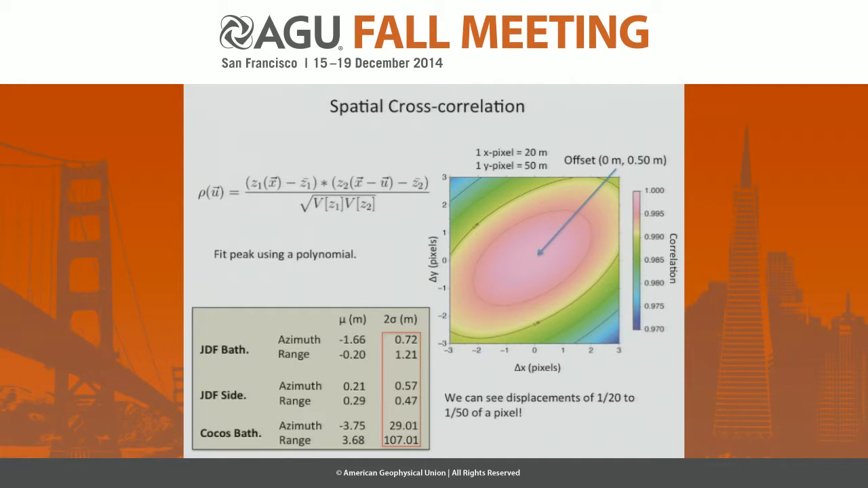And we can see that for the slow Juan de Fuca tracks, we can track the accuracies to a meter or even better than a meter, some fraction. And surprisingly enough, the sidescan data does a better job of tracking displacements than the raw bathymetry does. In comparison to the faster Cocos bathymetry tracks, these displacement measurements are on the order of tens of meters, as is often quoted in the literature.